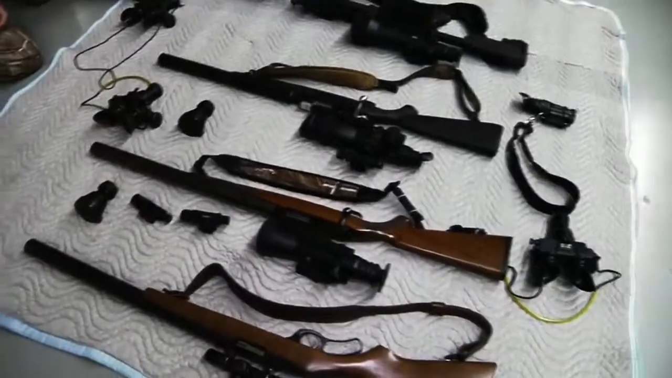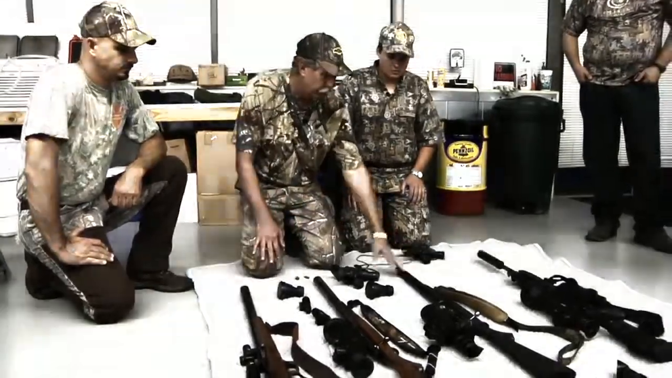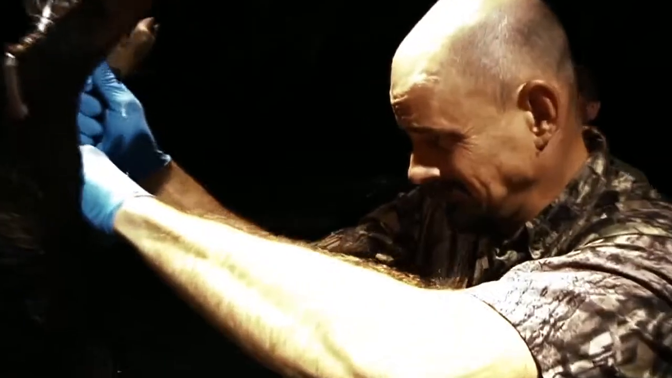One thing is that we prefer that hunters don't bring any weapons. We have our own weapons. All they need to bring is something they want to eat or drink during the hunt. We furnish virtually everything else. At the end of the hunt, we'll skin, gut, and quarter the hogs, ice them down in the hunter's ice chest, and we even furnish the ice.